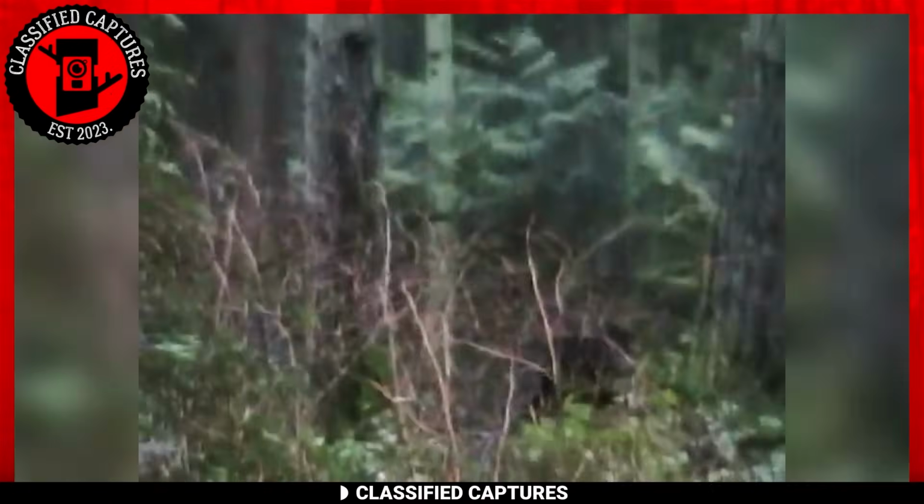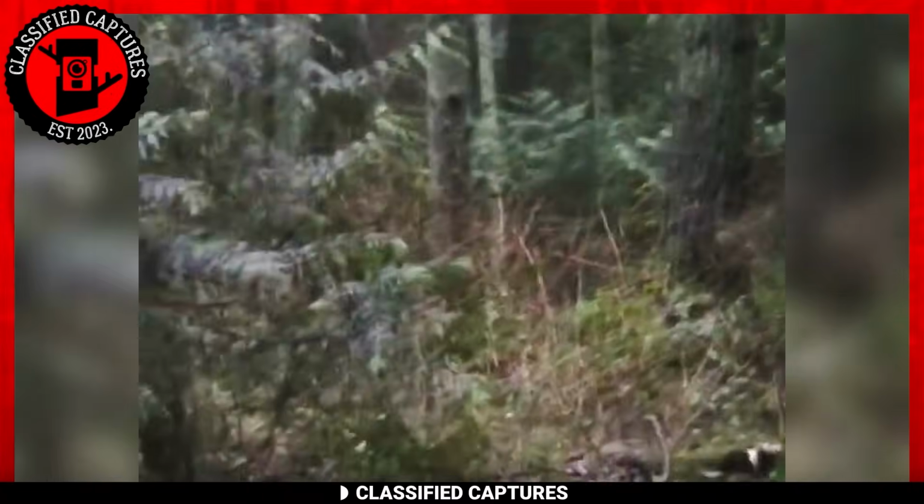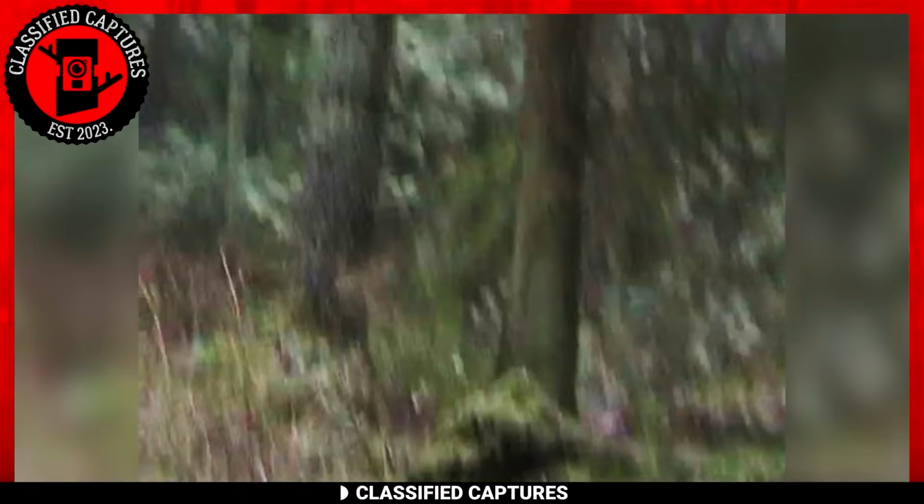I mean, do you know any other creature that could leave prints that human-like and large? If you do, please share it with us in the comments section. Until then, the conclusion is that that's a Bigfoot.